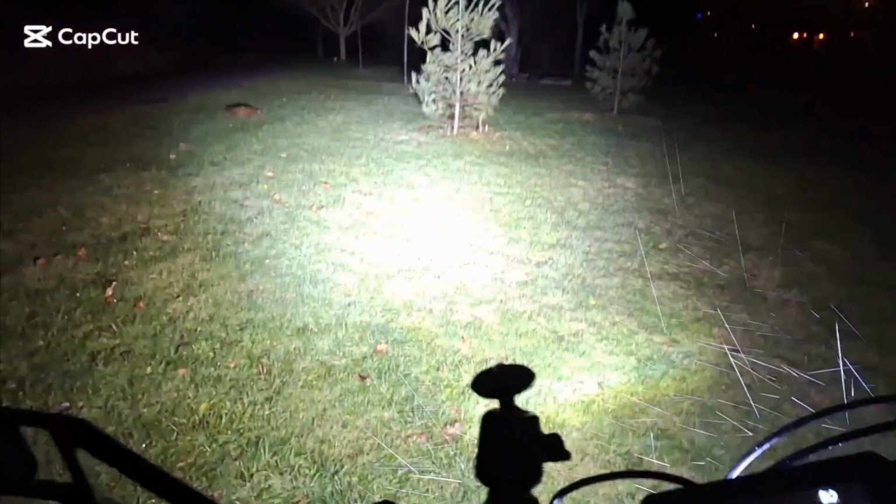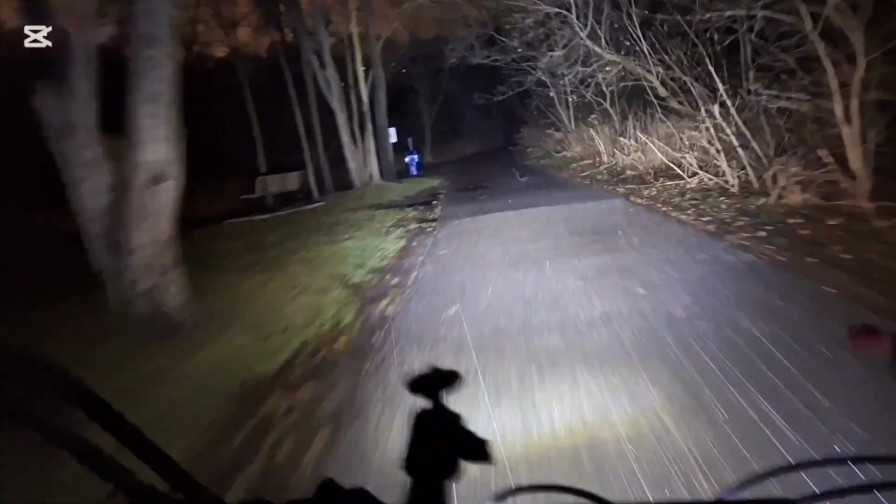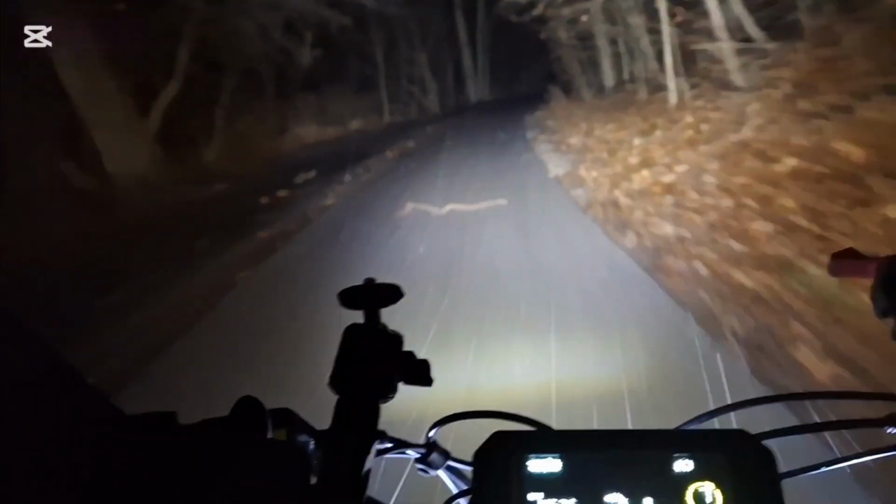So you can see the river is very high. Yeah, it's high. As you can see, it's raining pretty good. Flurries or whatever it is. All my lights on right now.